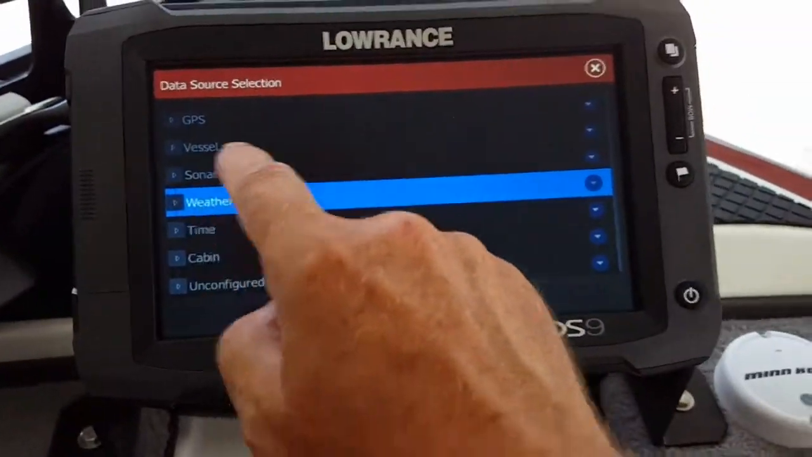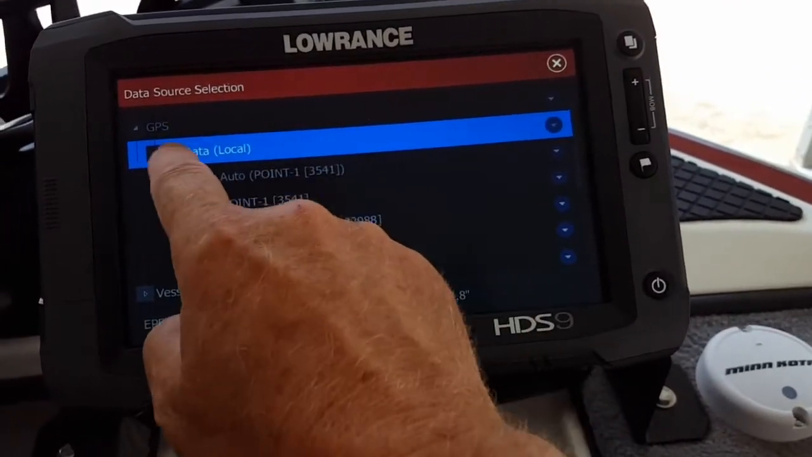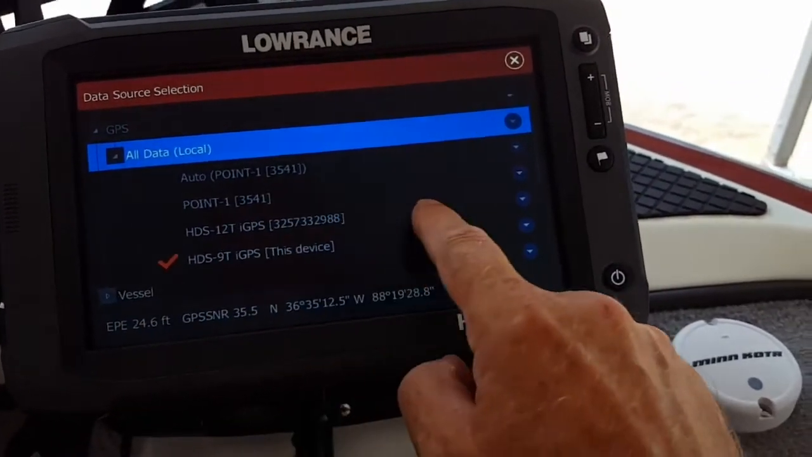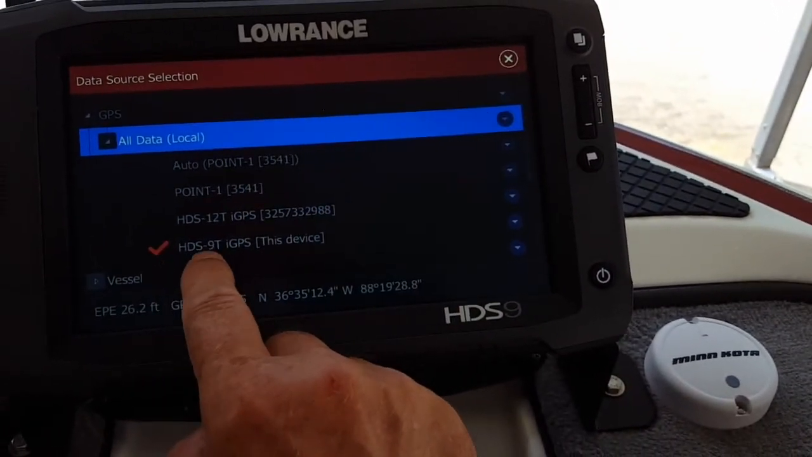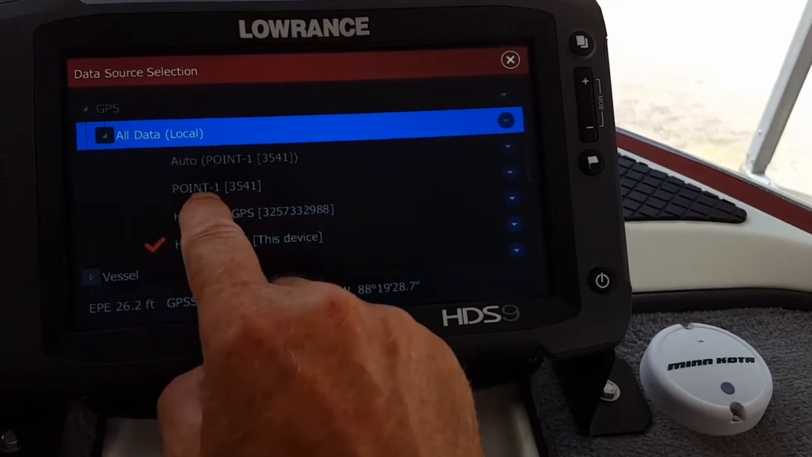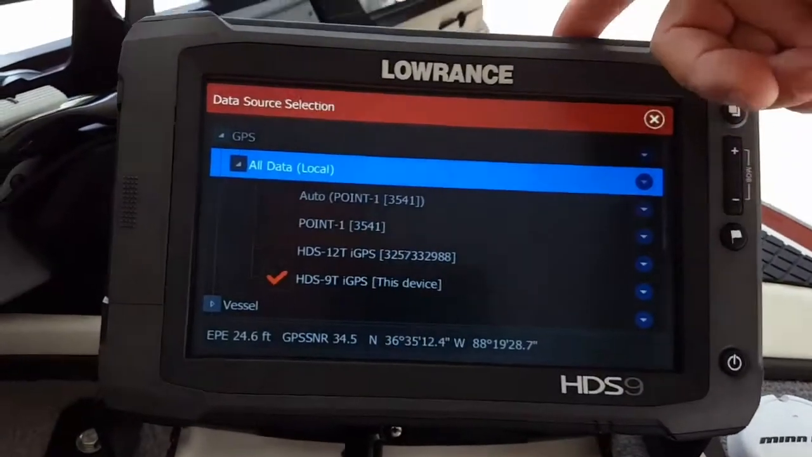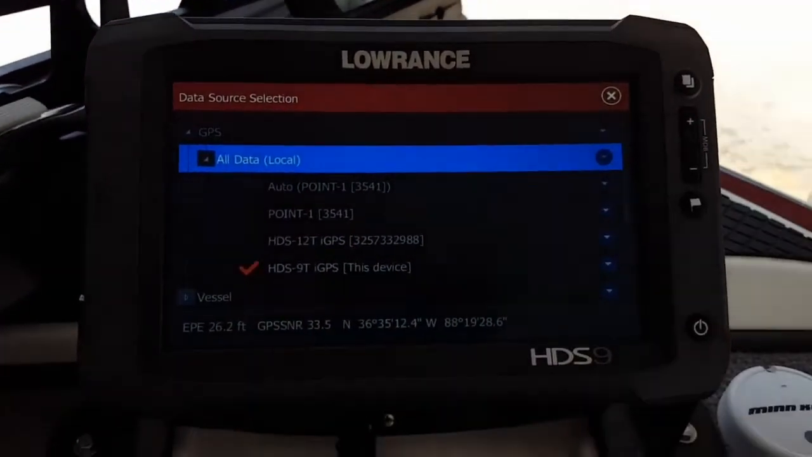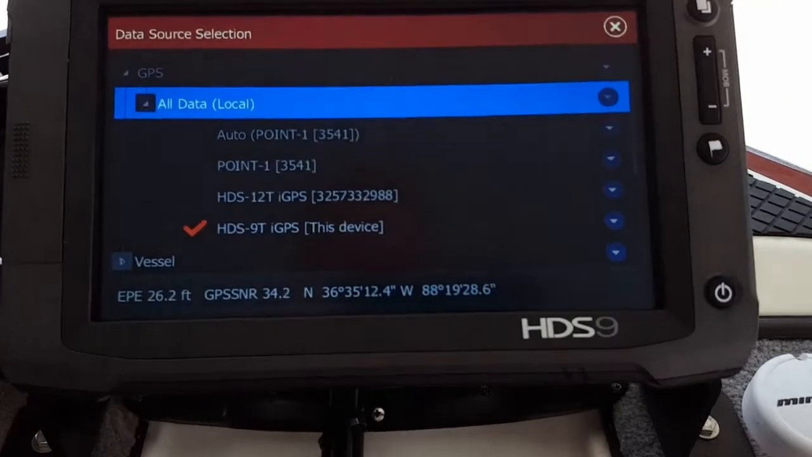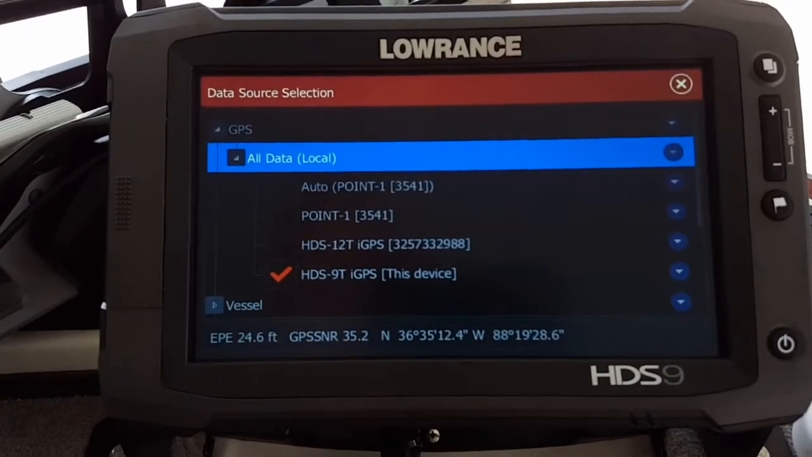So just to recap it real quick, you come up here where it says GPS settings, it says all data normal. You open the data up on GPS settings, you expand the GPS setting, and it says Touch 9. You don't want Point-1 up here because you want to use the antenna off of this Touch 9 unit instead of your Point-1 that's mounted in the transom of the boat. So that's the reason why I've got it set this way.